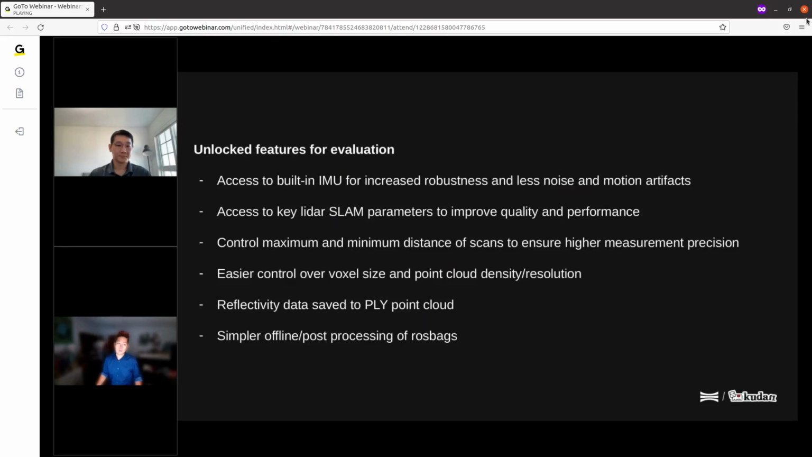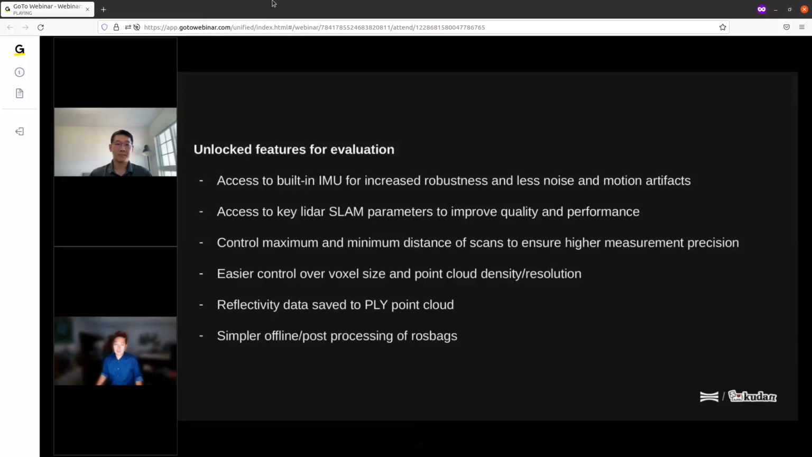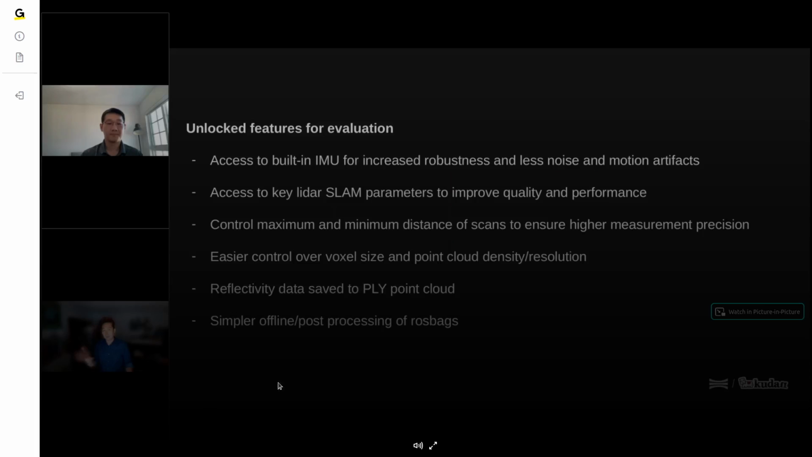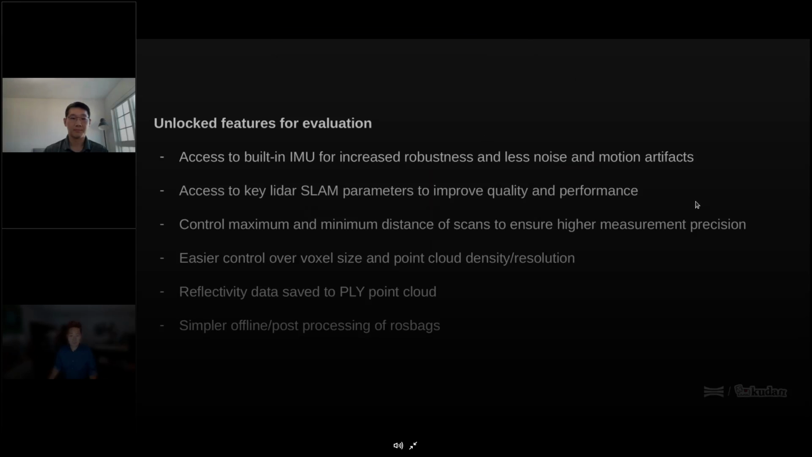And then one of the biggest requests that we've had is being able to use the reflectivity data that the Ouster LiDAR is providing, otherwise, I think people also refer to as the intensity. You won't see it as part of the real-time scan, but we are embedding that information when you export the point cloud to a POI format. So when you open it up in your favorite viewer, like CloudCompare, you'll see the intensity information in those